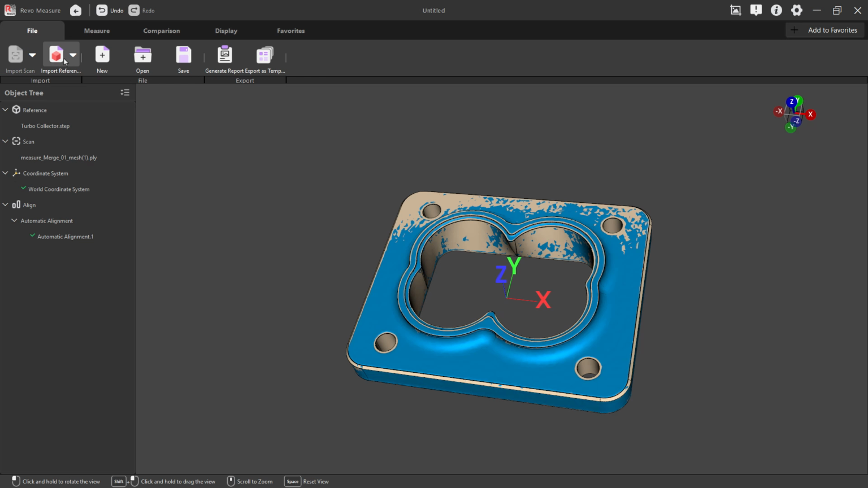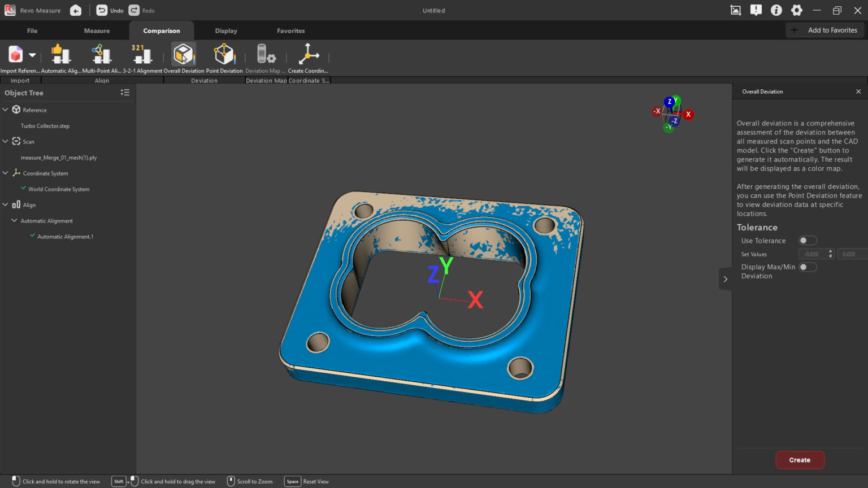But keep in mind that the idea here is not to export mesh data from this. We can generate reports and work with the mesh data and the CAD data in here, but it's not meant to align to a coordinate system and export that data. What we want to do here is compare the CAD data to the scan data. So first thing after the alignment is to check the deviation. You can do this as an overall deviation or specific point deviation. We're going to start by selecting overall deviation.